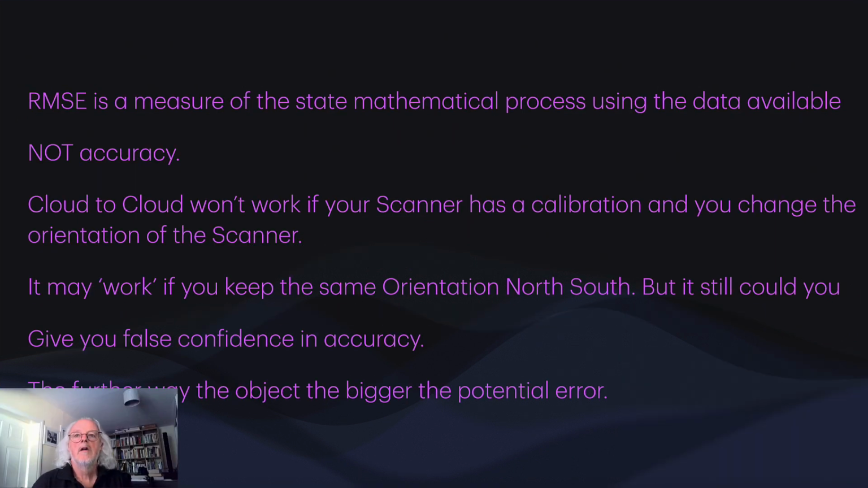Well, okay, most people will quote their accuracy based on a quality report that is given, and the same applies in photogrammetry software and in point cloud registration, but the common thing they quote is an RMSE, root mean square. However, just to state, this is actually a measure of the state of a mathematical process using the data available. Okay, if the data is wrong because you've got a calibration error, then you're going to get a false sense of accuracy anyway, and there are a few other issues that go along with that.